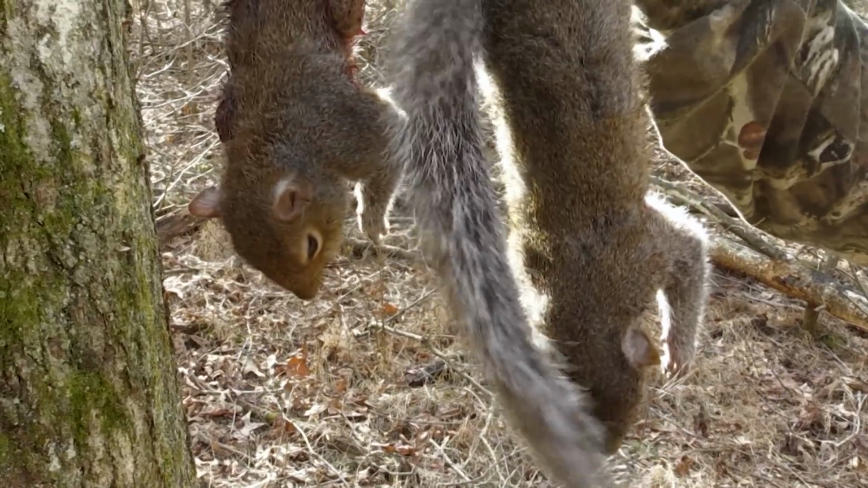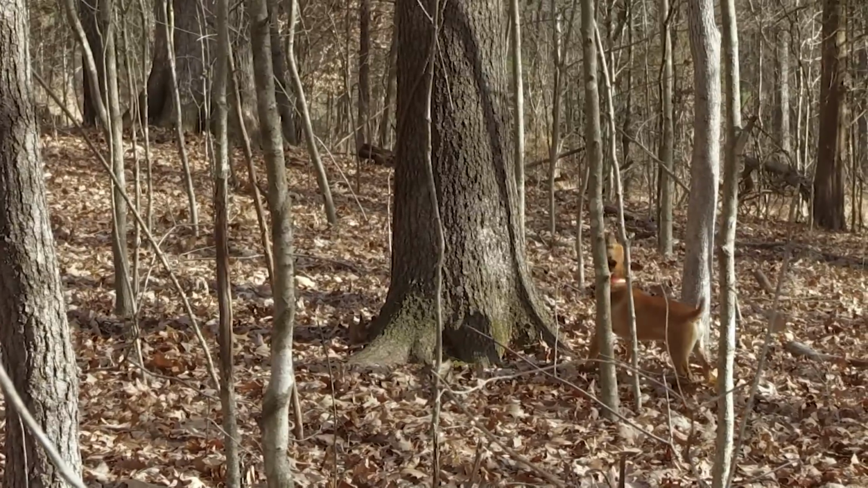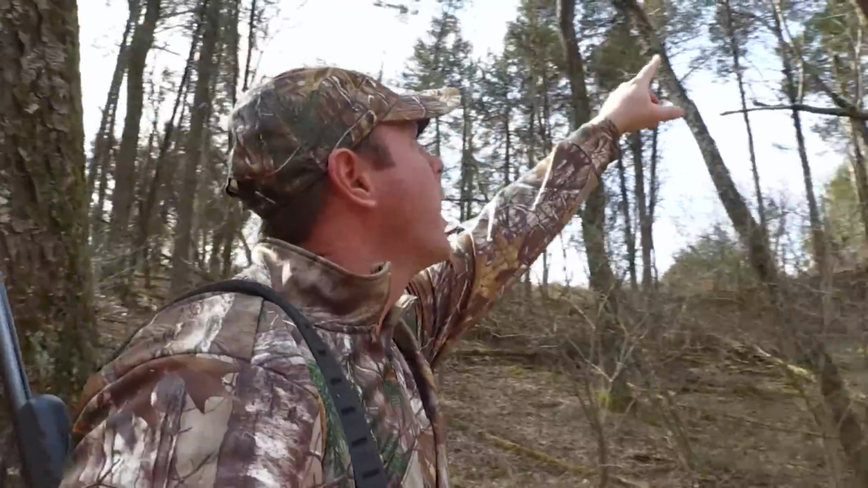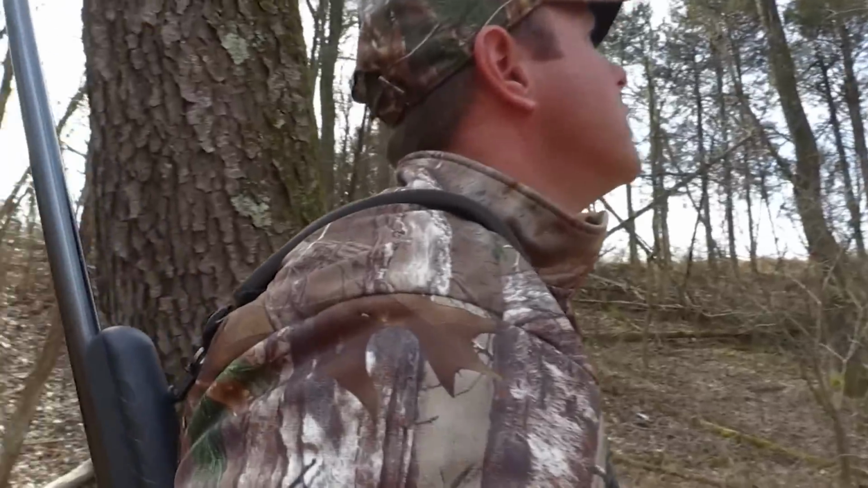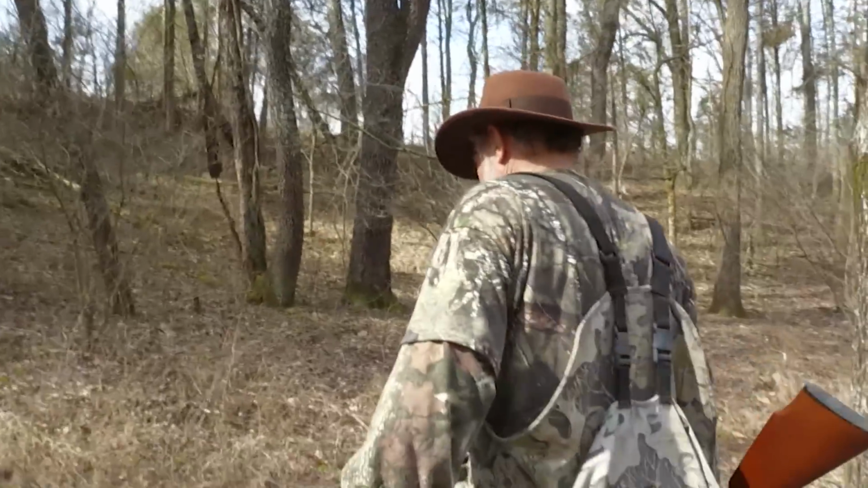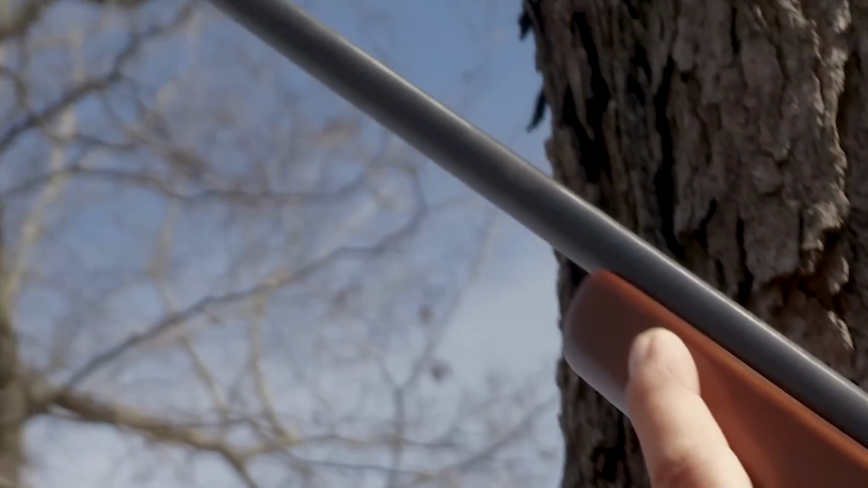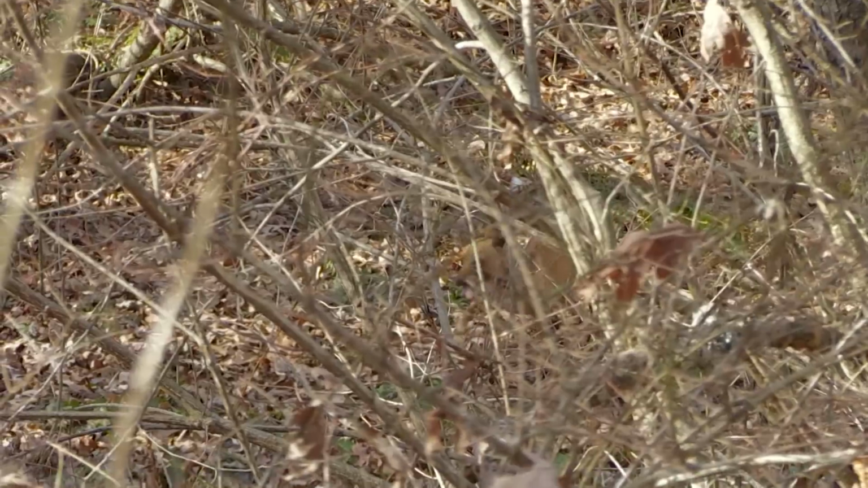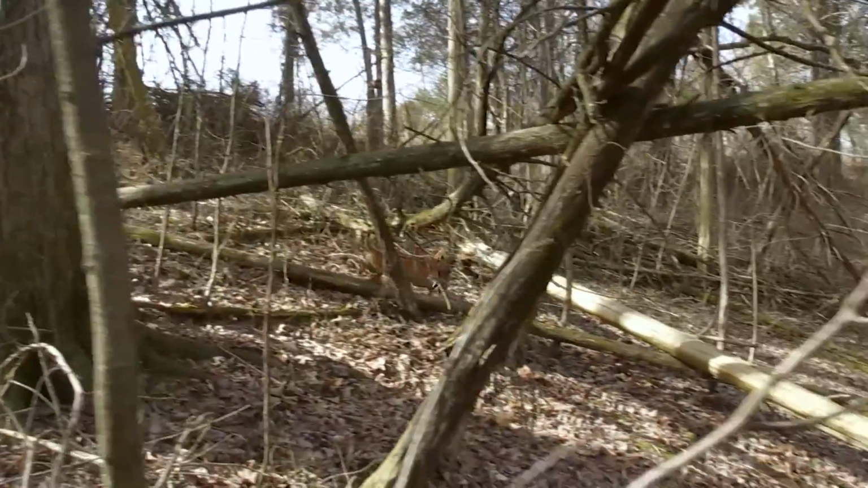Your little honey hole, you told me there was a little bowl over here that may hold a squirrel. Look, he sure thinks there's another one. Look at there. In the very, very top of this tree here, we got another squirrel. Right up there. That dog is sitting right on it. Let's walk up here and see if we can't get in range and get a shot at this one. Another one on the ground. I'll tell you what, your little honey hole just keeps producing squirrels.